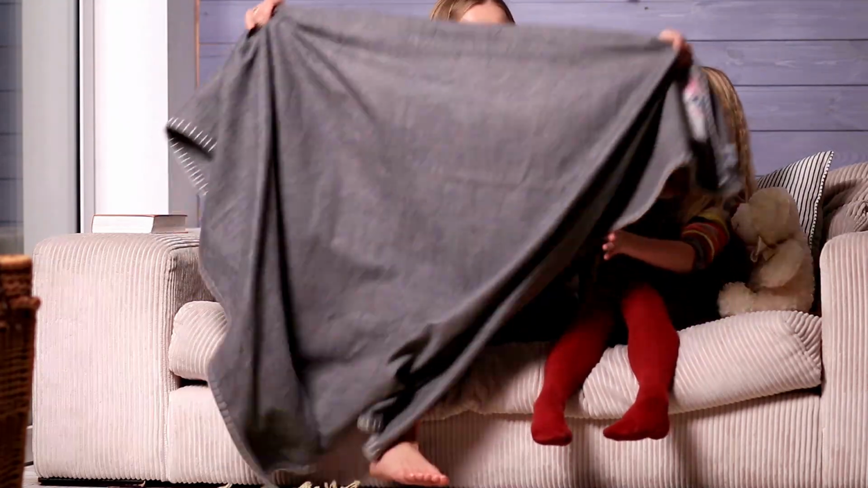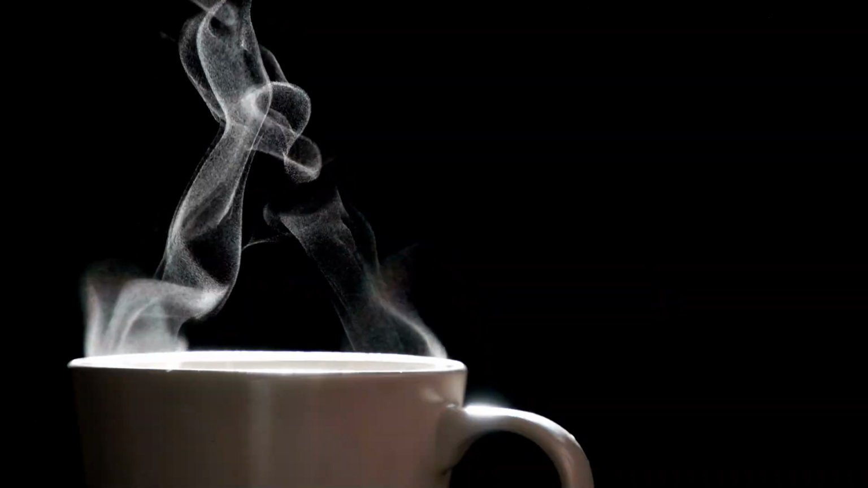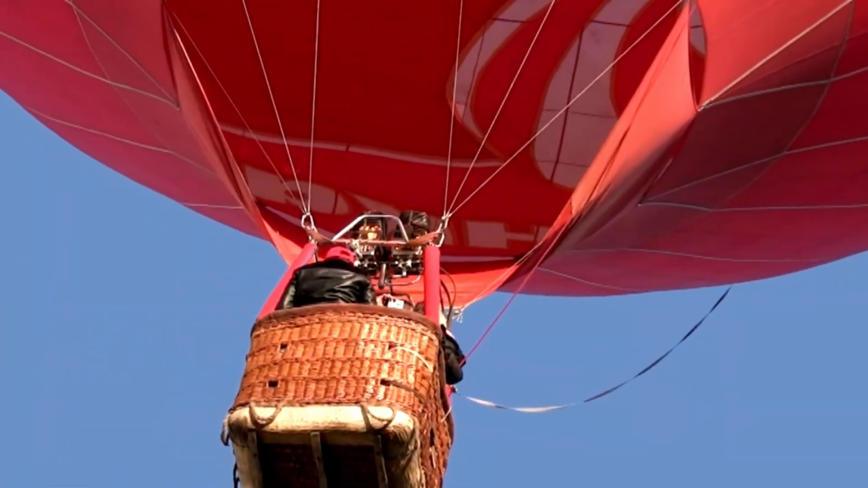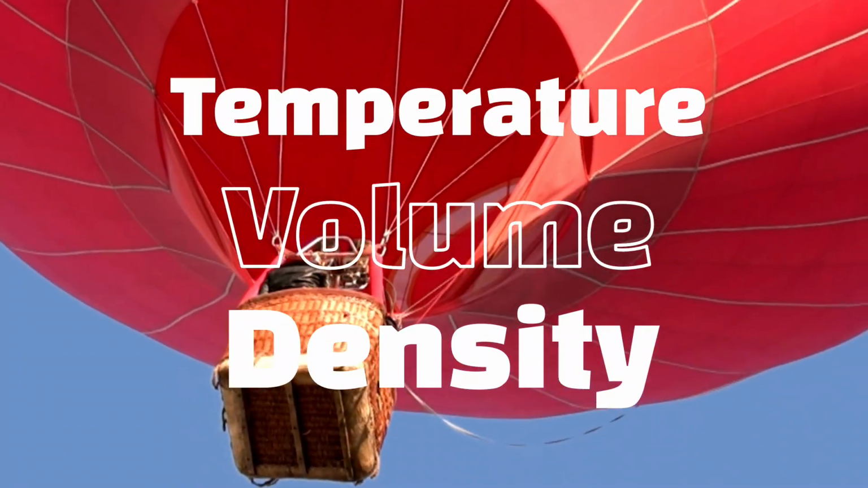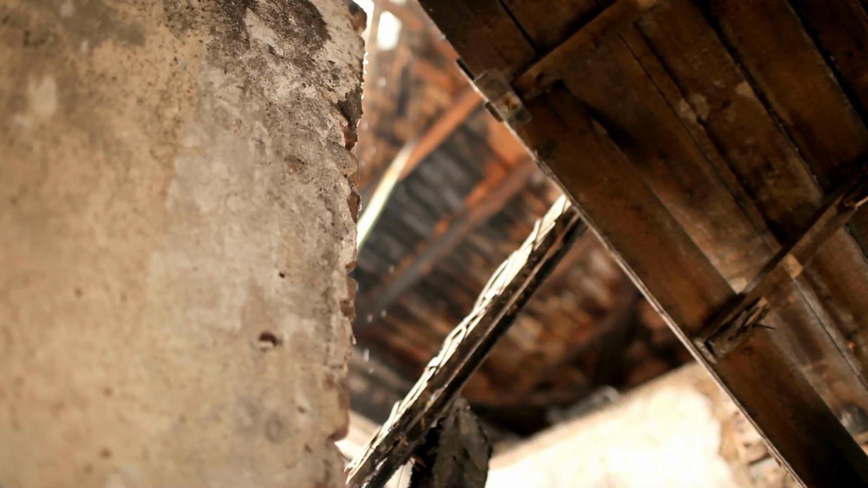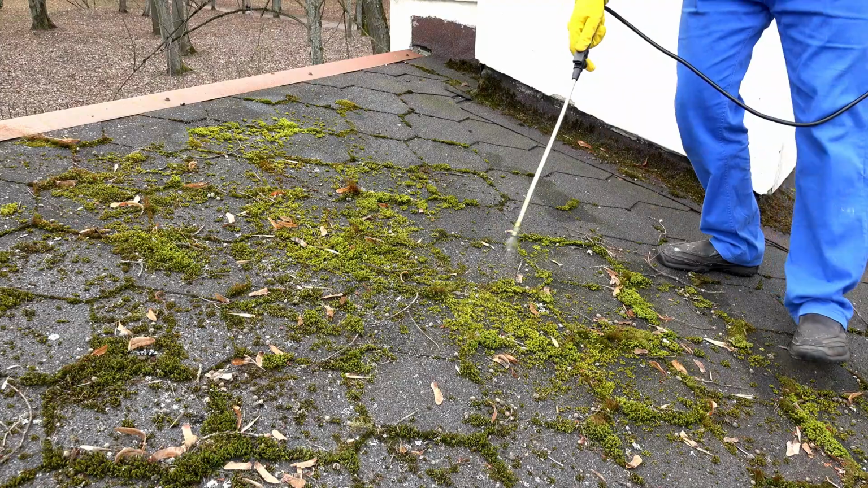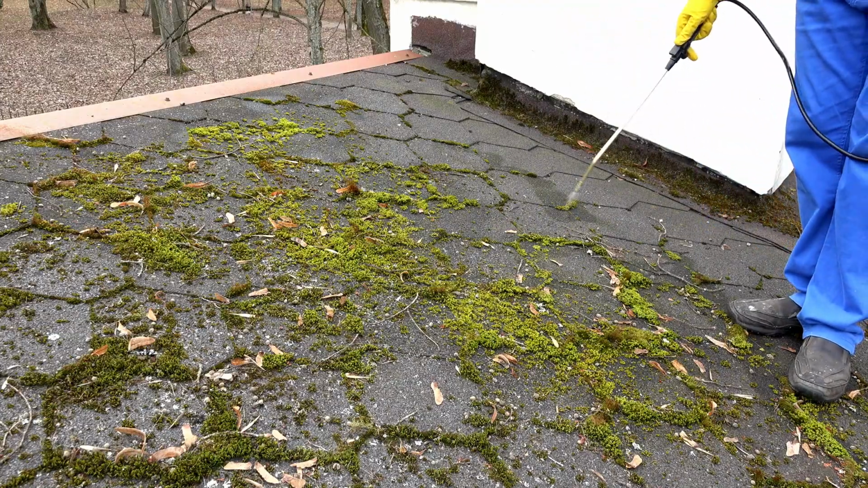Well, your home is generally heated and/or cooled most of the year. Without getting too technical, the old cold air sinks and hot air rises phrase comes from the second law of thermodynamics and Archimedes' principle. The movement of this air is governed by temperature, volume, and density. When the warm air rises, it can create moisture in your attics and crawl spaces if it isn't being properly ventilated. That moisture can saturate the wood in your roof, causing rot and weak spots. Eventually, this rot will open up holes in the roof, causing leaks, lost heat, and all kinds of other issues.